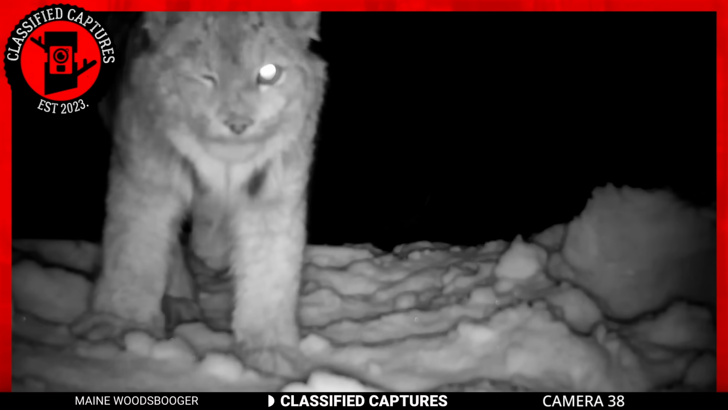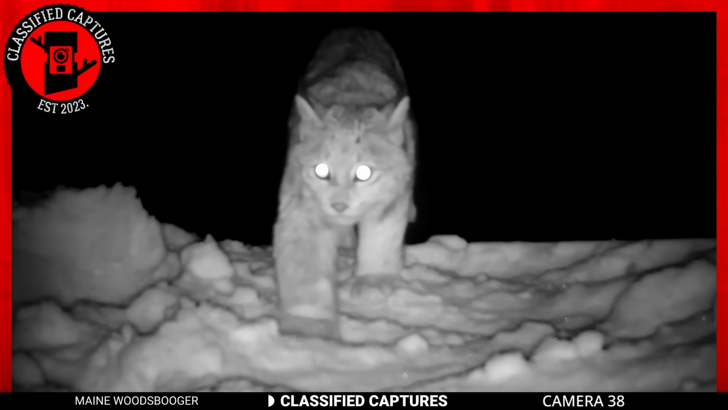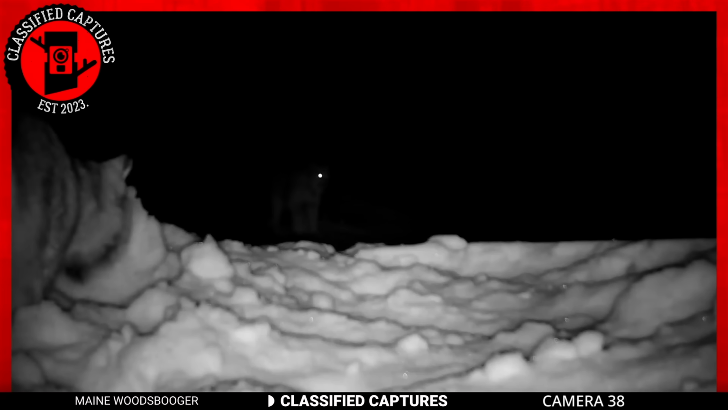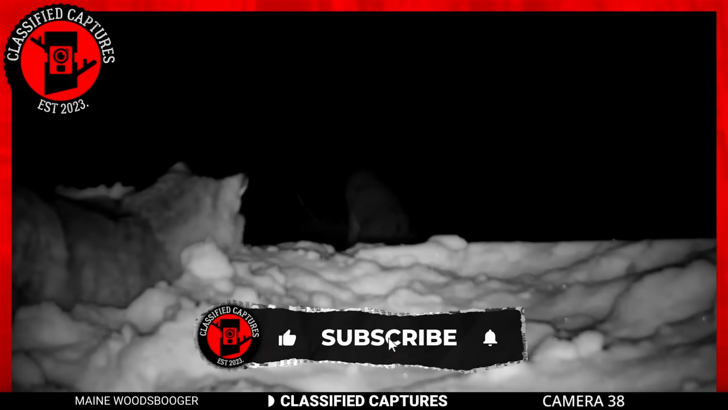And who can blame the lynx for feeling so confident in its power? With its beautiful fur and piercing eyes, this is undoubtedly one of the most breathtaking felines on the planet. It's easy to see why the lynx has captured the heart and minds of nature lovers and photographers alike, with its striking appearance and commanding presence.